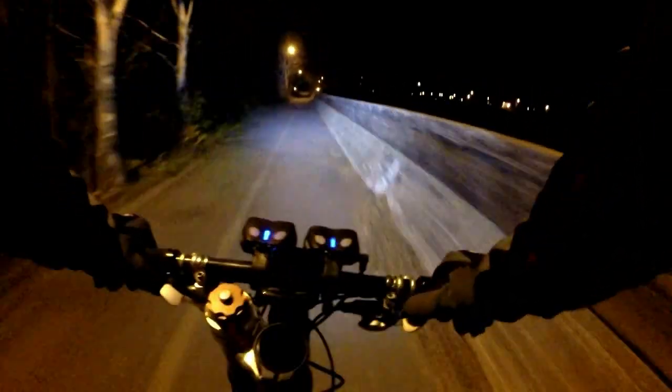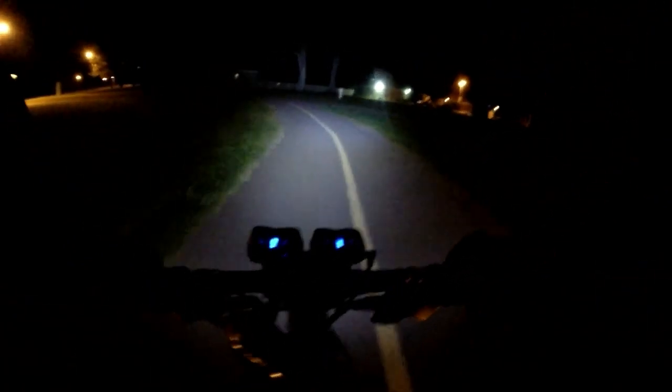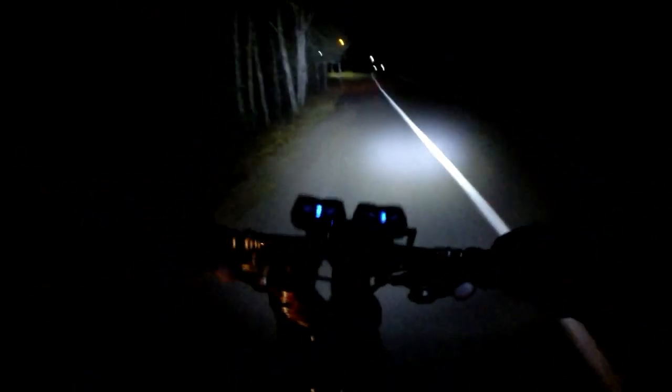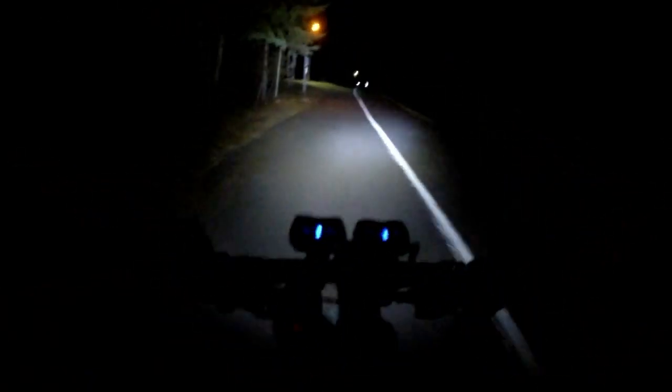So we've been out for 45 minutes. Still need to do another 45 minutes. I'm surprised there aren't more people walking out here tonight, but the crazy winds are keeping people away. Just had the cops pass us. Pass by us.